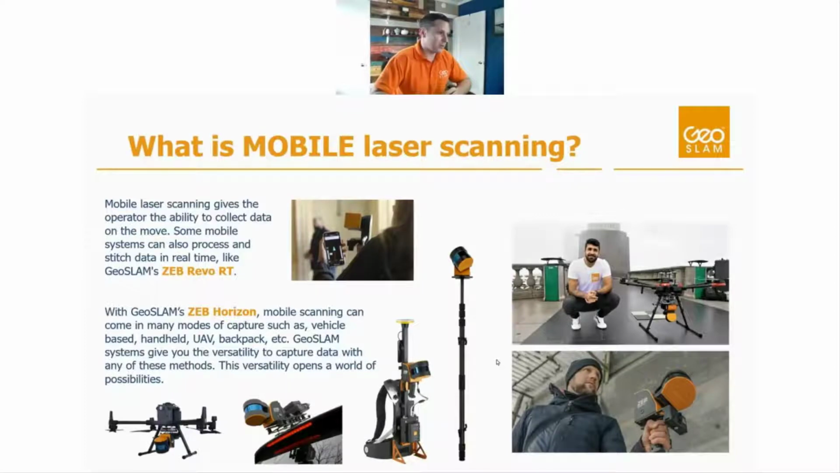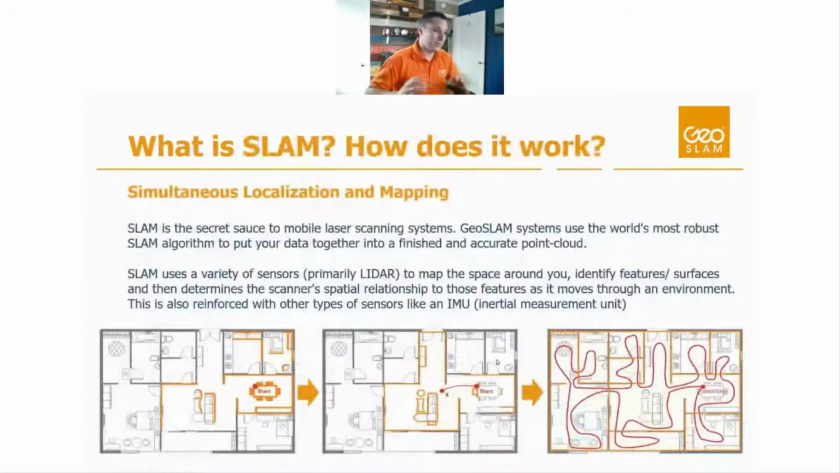But really the important part of that, or the part that really matters, at least this is my opinion, is SLAM. If you're not familiar with SLAM, you might have heard it. It's in the name of our company. It's very important to our technology. But SLAM is an acronym. It stands for Simultaneous Localization and Mapping.